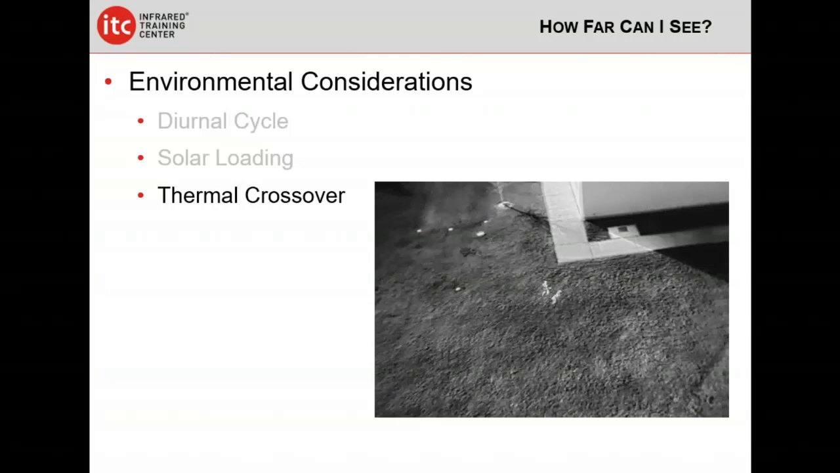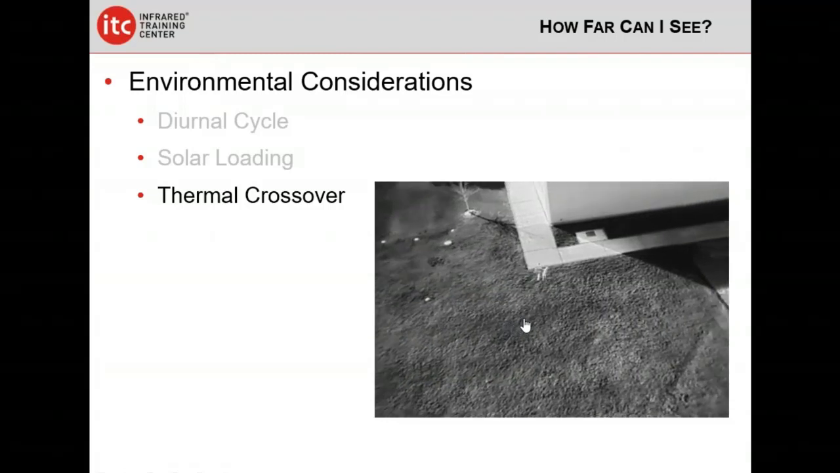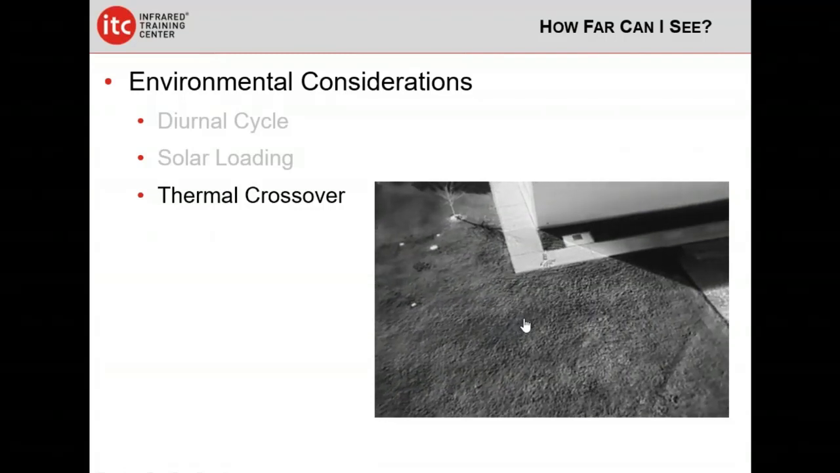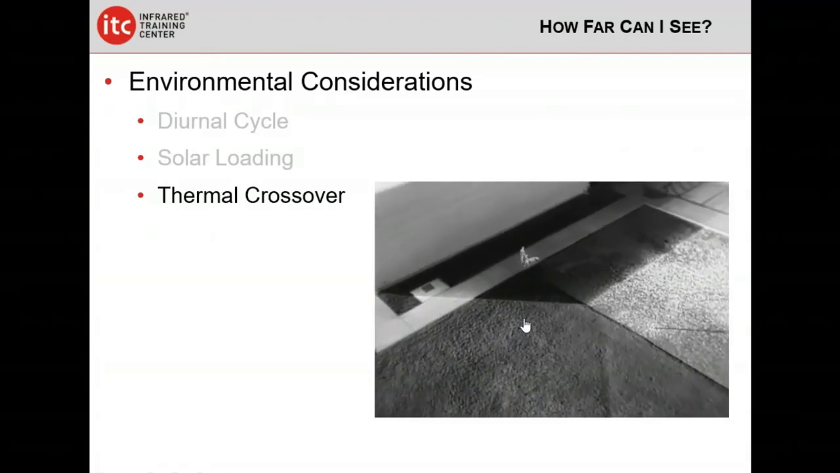Now, the next one to talk about is kind of a derivative of solar loading called thermal crossover. If we look at this picture here, we've got a person and their dog walking on grass, and we're in the white hot color palette, or what's called white hot polarity. Okay, and the person looks warm compared to their surroundings, right? White hot. If it's whiter, it's hotter, right? Okay. But as we run this video, we'll see that they get over here, and now they start looking darker because they're on the concrete. Well, now they get into the shadow, and they start to look hot again.